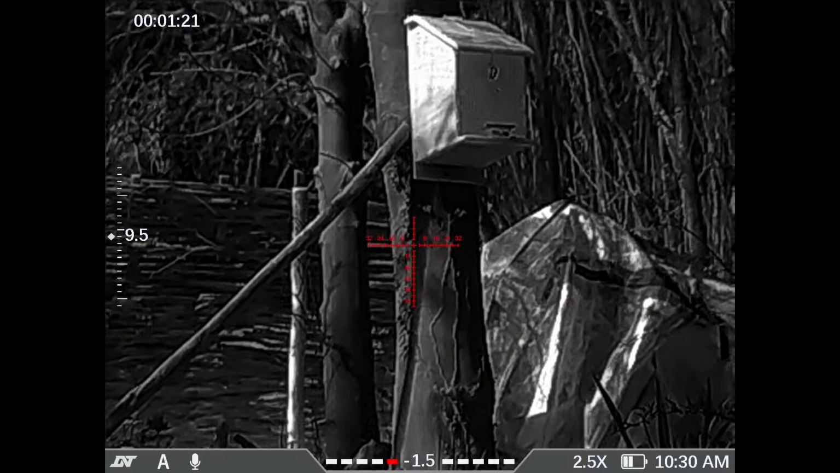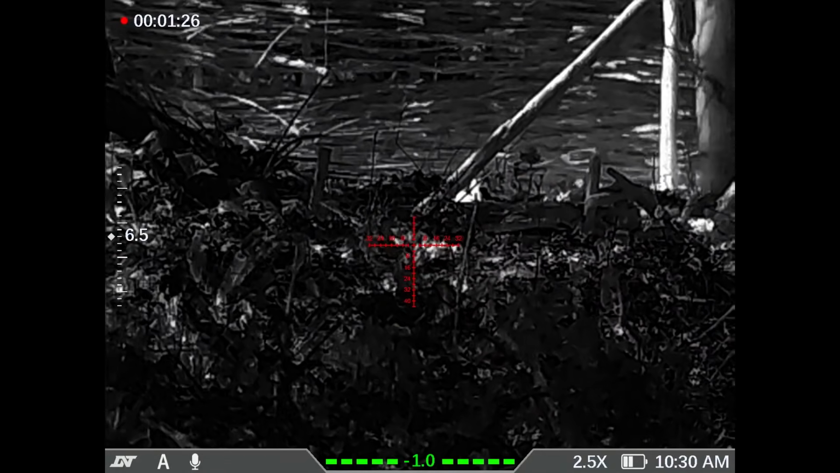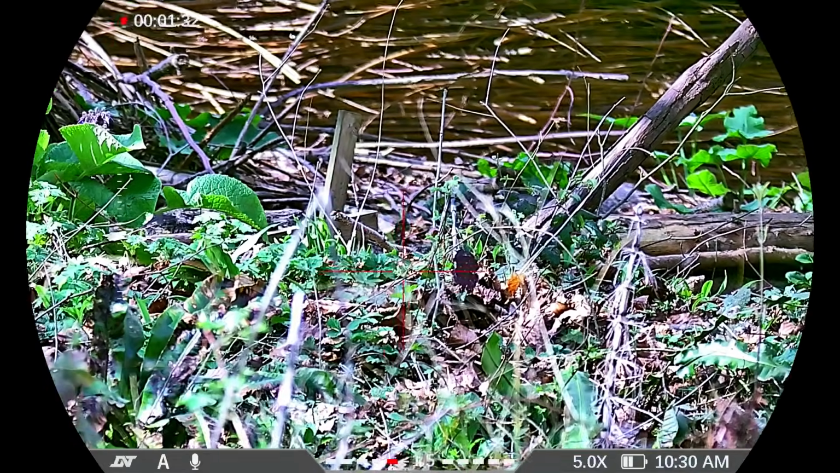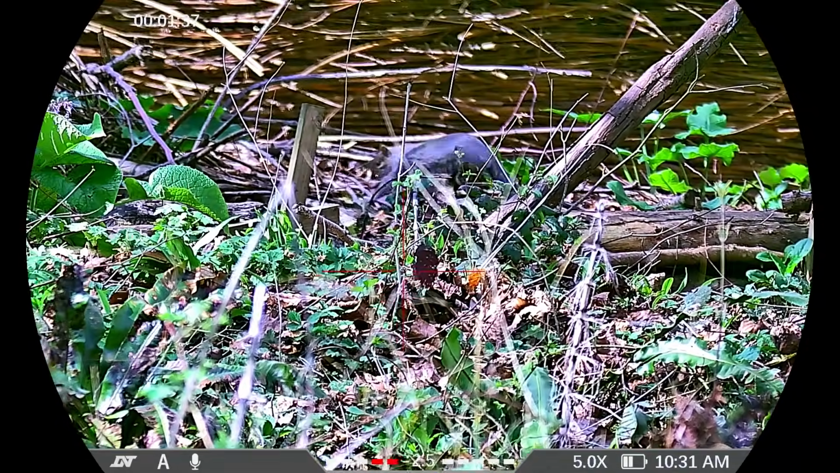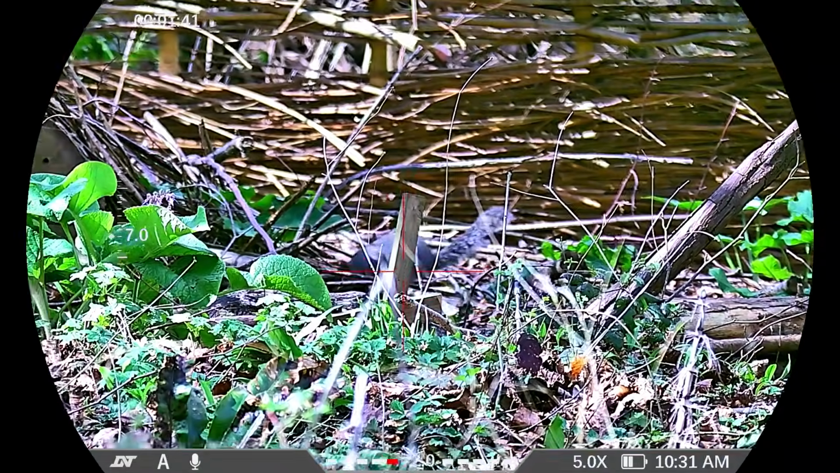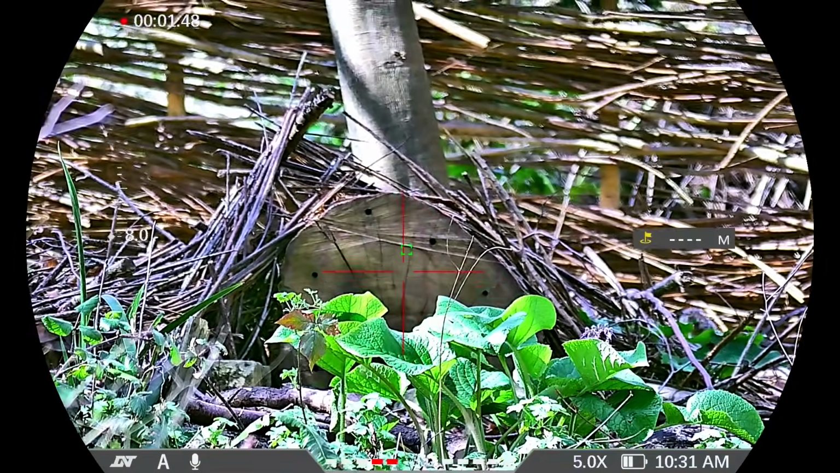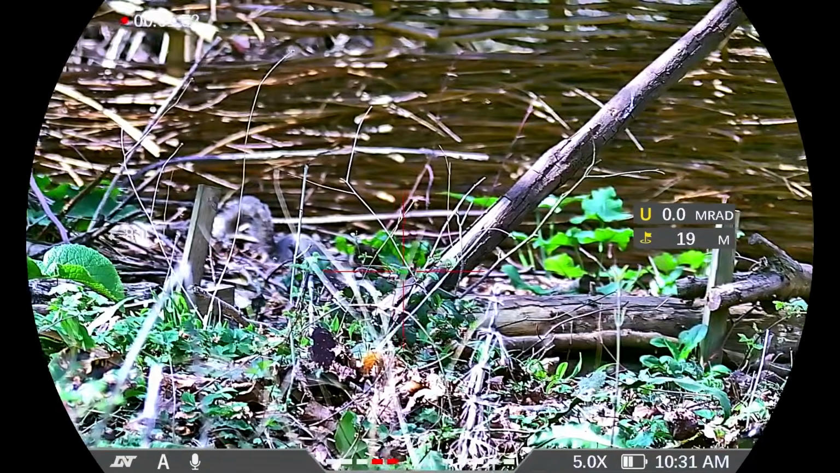I'm gonna hope we don't lose that bugger there, because he doesn't look like he's gonna commit anytime soon, does he? Did he hear something there? Let's cock the rifle and be ready. Let's see what distance we're at. Still 19 meters, that's fine.